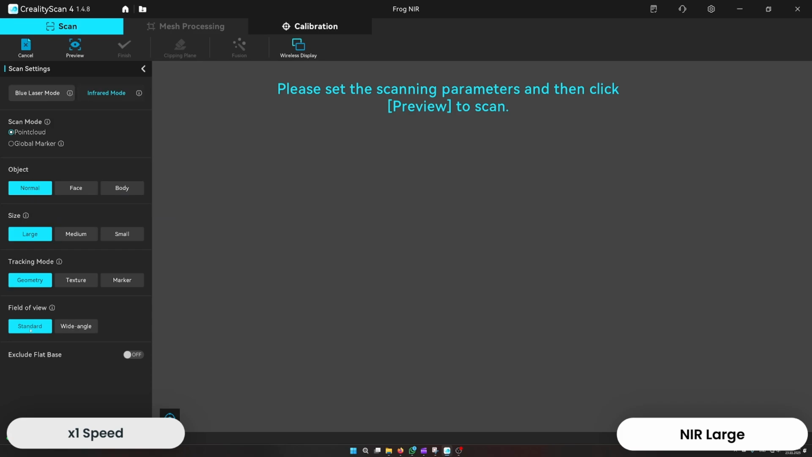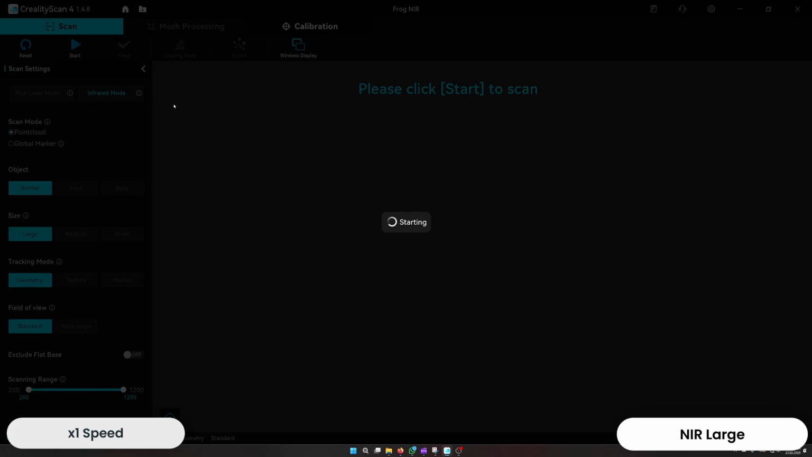For the Sermoon S1, you have to decide between the standard field of view, using the standard cameras also used for the blue laser scanning, and the wide angle cameras. These are used for really big scans, like when I scan my whole couch or whole car interior in one go, but you of course get a coarser resolution. So that's the trade-off. So let's start the preview.